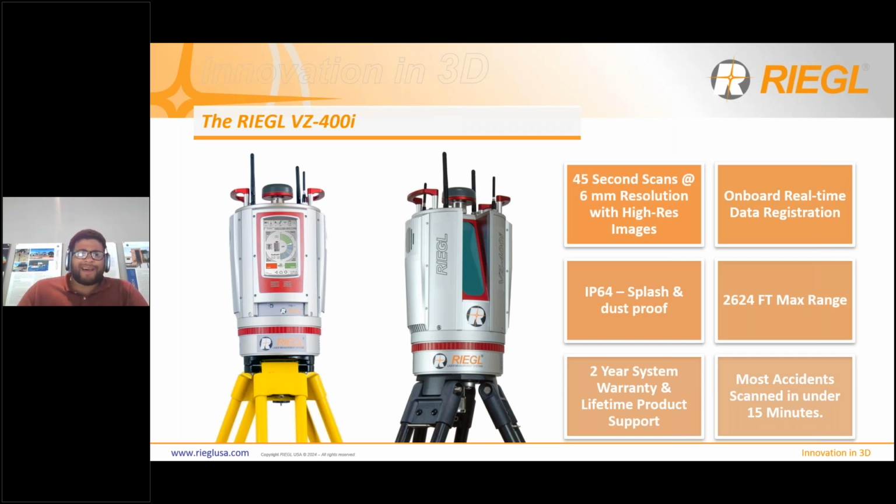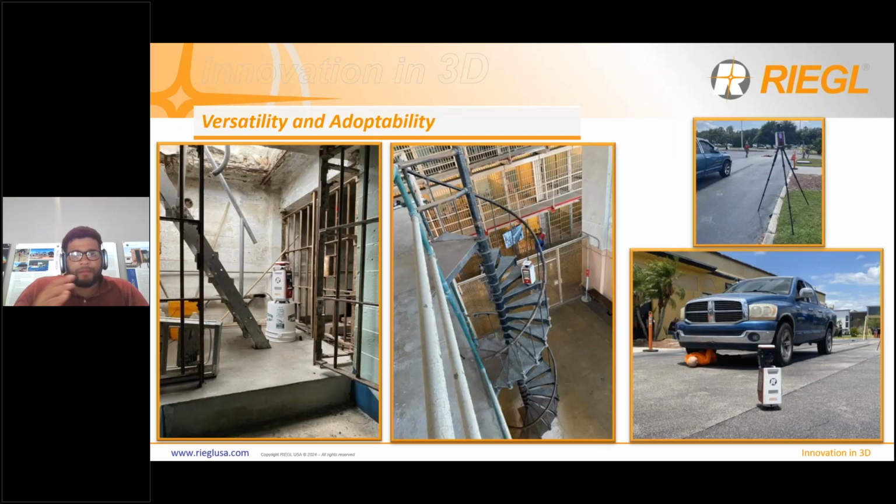So on the next slide, I really want to highlight the versatility and adaptability of the 600i. And in this slide, you can see the 3-point stand in action. So the first image on the bottom right-hand side is from IPTM. It's a simulated crash where they used that pickup truck to run into that mannequin. The mannequin ended up underneath the vehicle, so you needed to get data underneath the car. It's very useful to be able to put the scanner on the ground and collect data underneath the vehicle, as well as on top of the vehicle on the tripod.